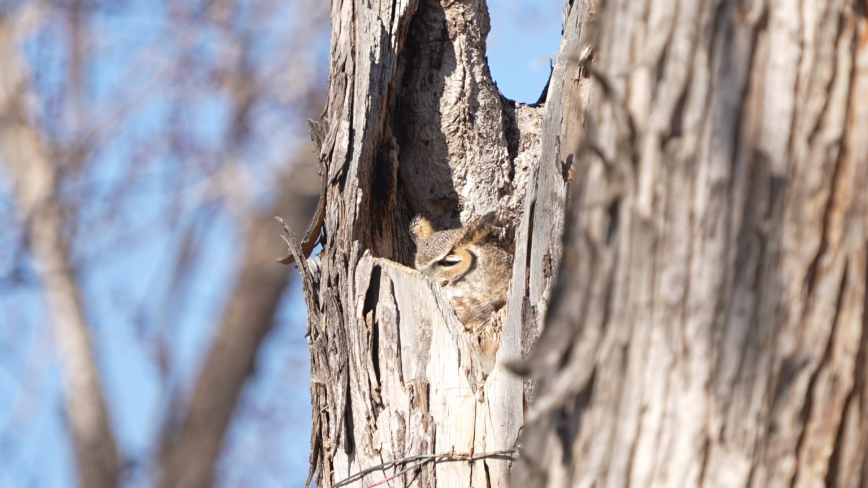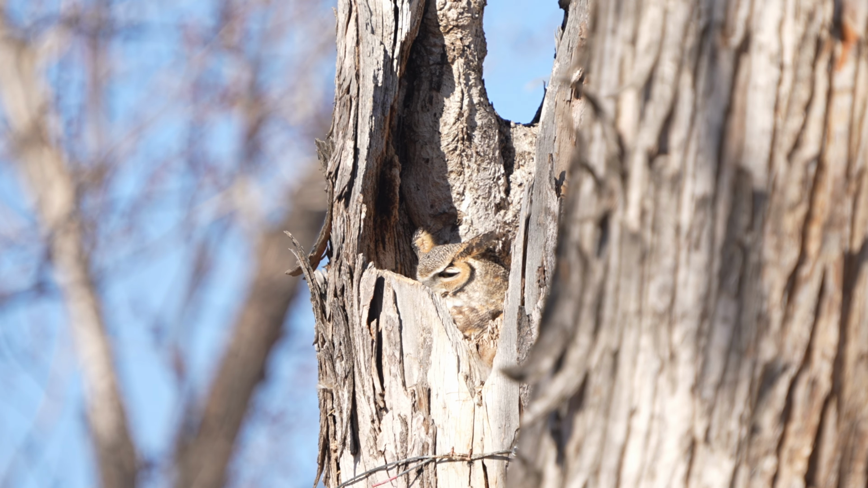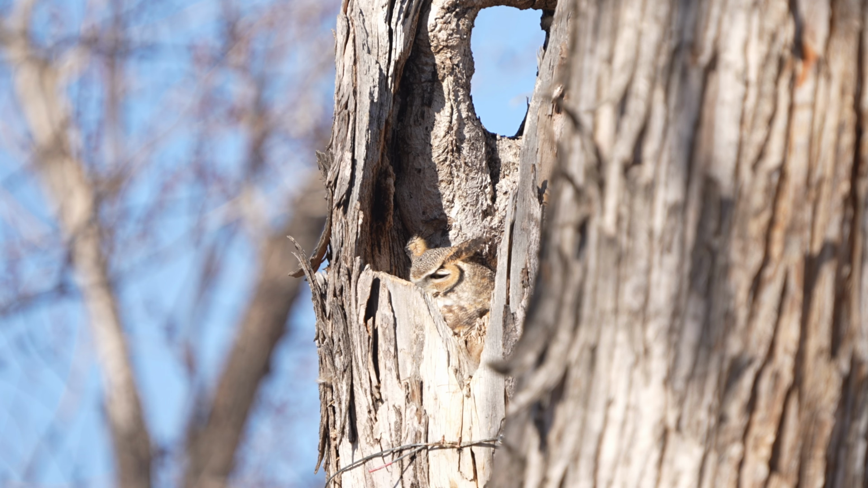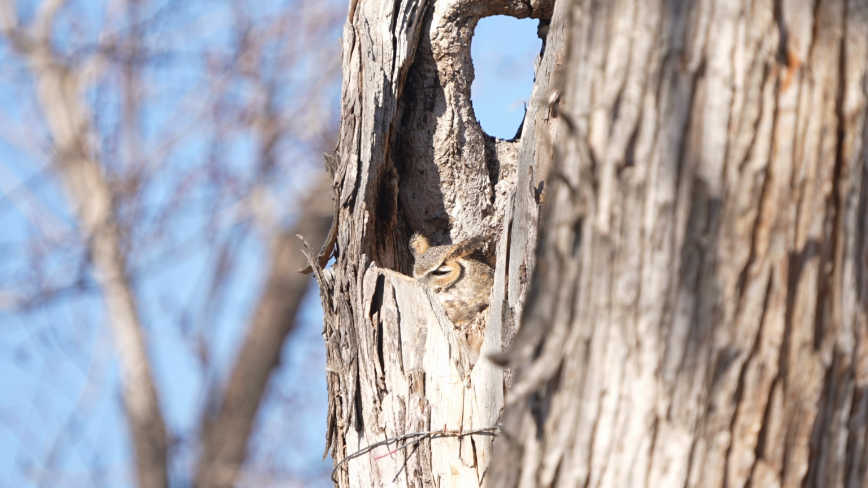I then moved on to another owl nesting location that I knew of, and I like this location because, as you can see here in the video, the owl sits deep down in this nest. It's at the top of this broken tree and is mostly concealed. So the test here is to see how well the thermal can pick up just the little small parts of the owl that's actually visible.